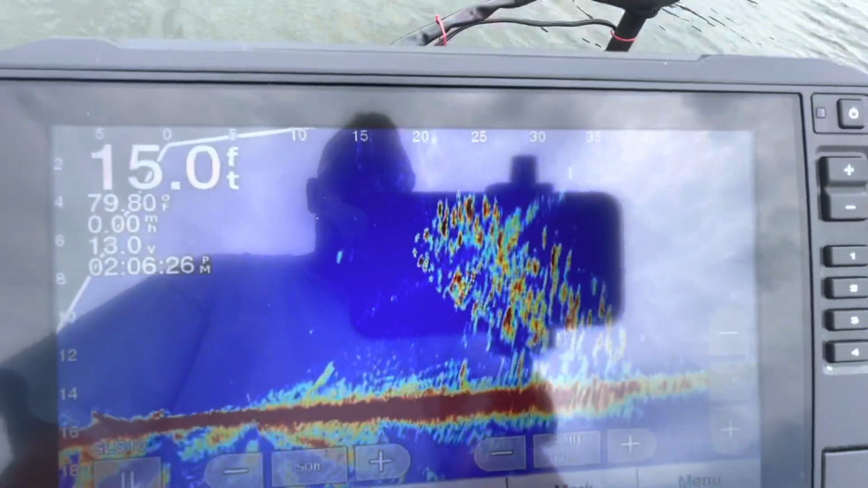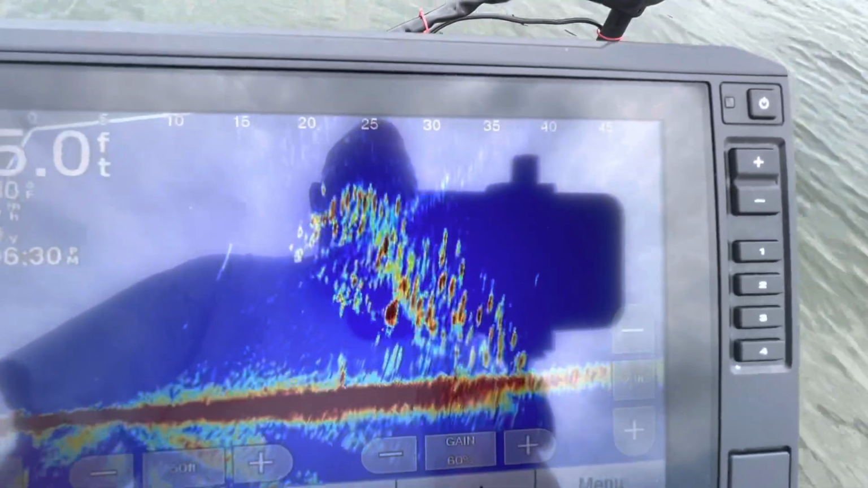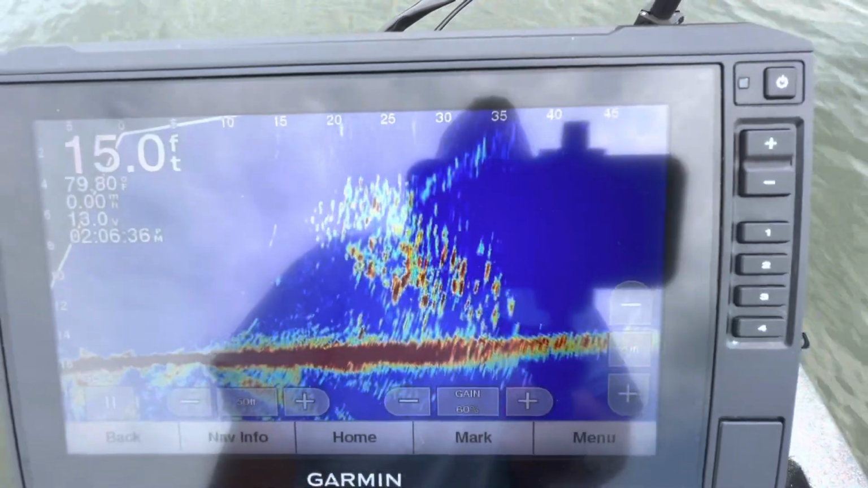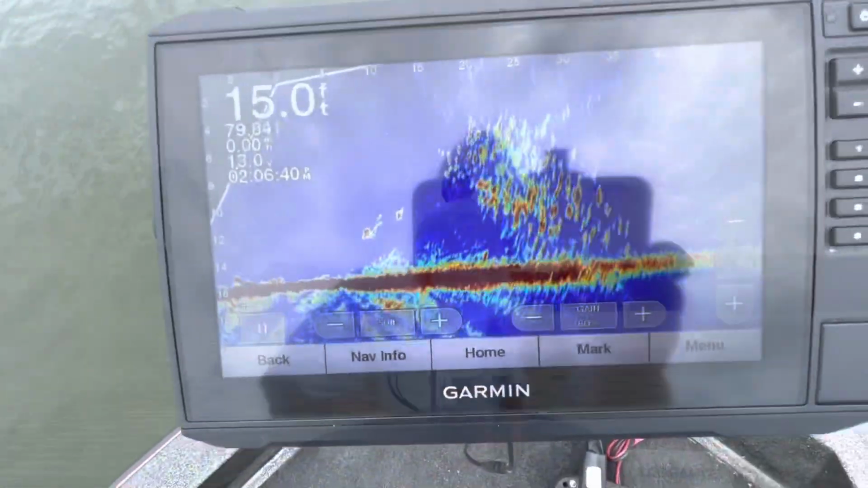So this just looks pretty good. I've caught a couple fish on it. See it good right there. That's a good shot of it. See if I can put a jig in it again.